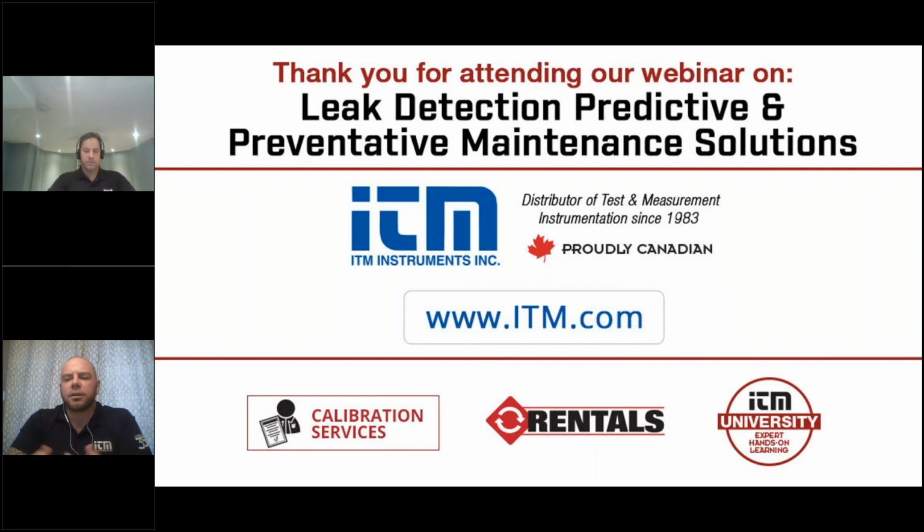Okay, perfect. So theoretically, an end user customer can purchase either of the cameras, well, I guess the GF77, and use the cloud-based reporting, not necessarily needing the FLIR Tools or Thermal Studio Pro. Well, the GF77 doesn't have any cloud-based reporting. It's PC-based software, Thermal Studio or FLIR Tools.